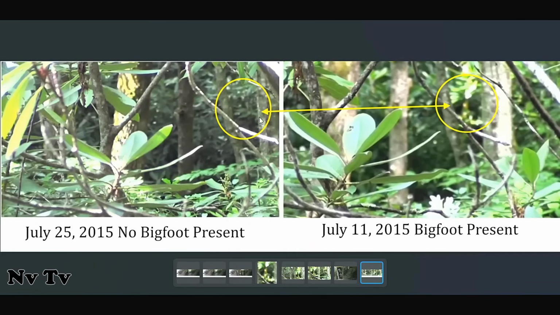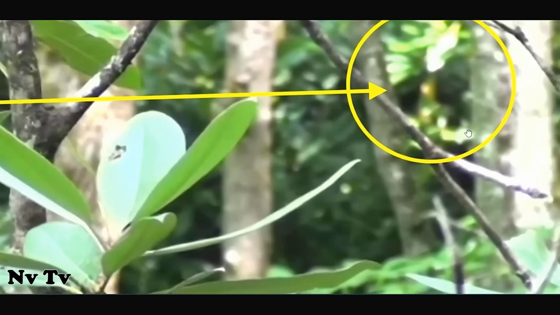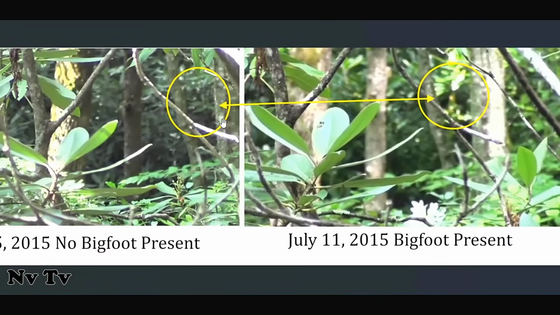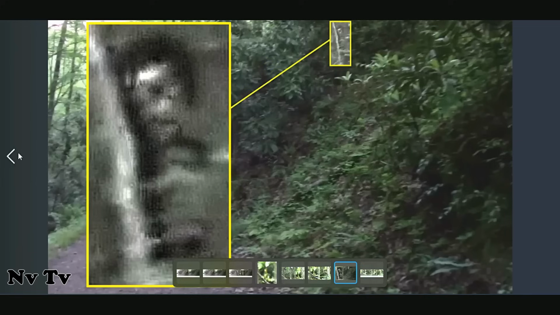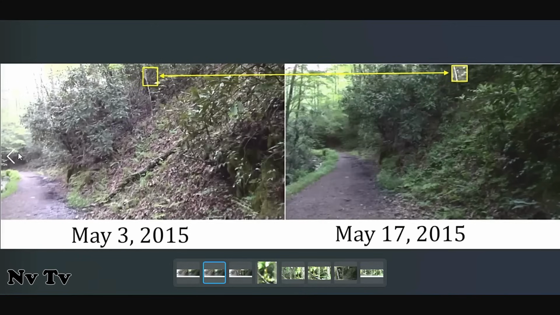Here's June 2015. For July 11th, he's there. You can see him clearly. And then July 25th, I went back, same location. See the limb here? And he ain't there. But that would be the closest. I've often wondered, was that one of the two Sasquatch that were yelling at us? Don't know. And this right here is just a before and after.